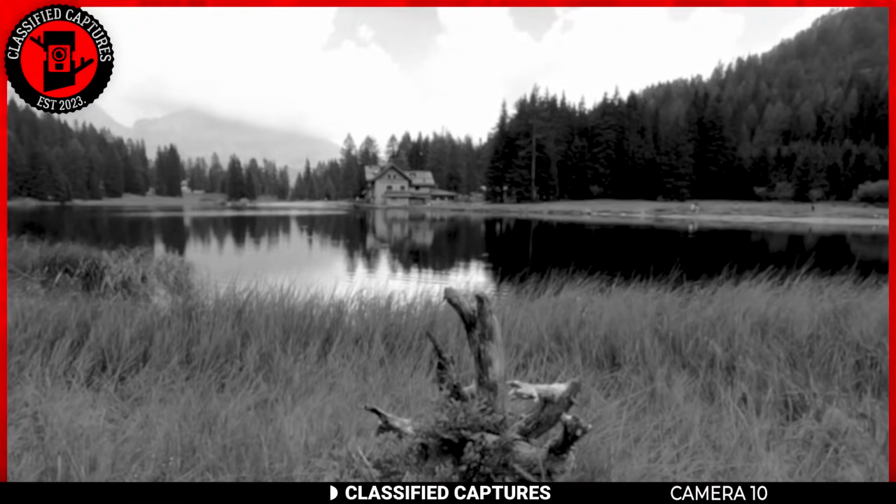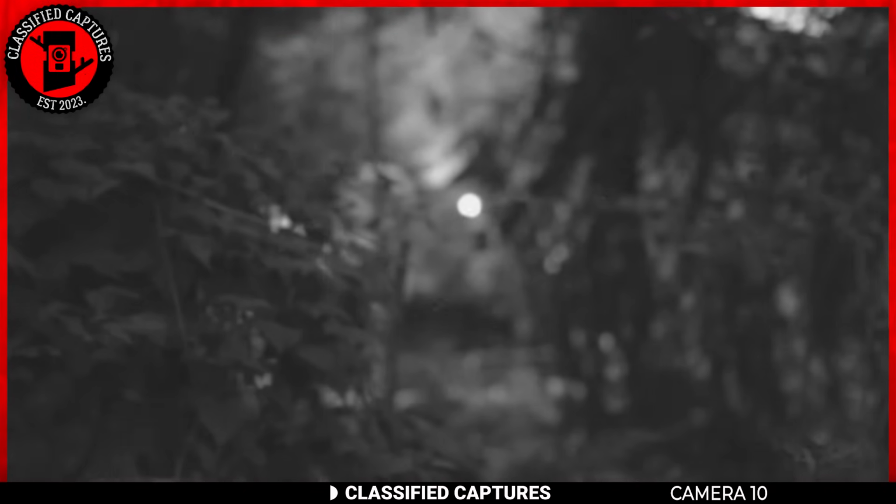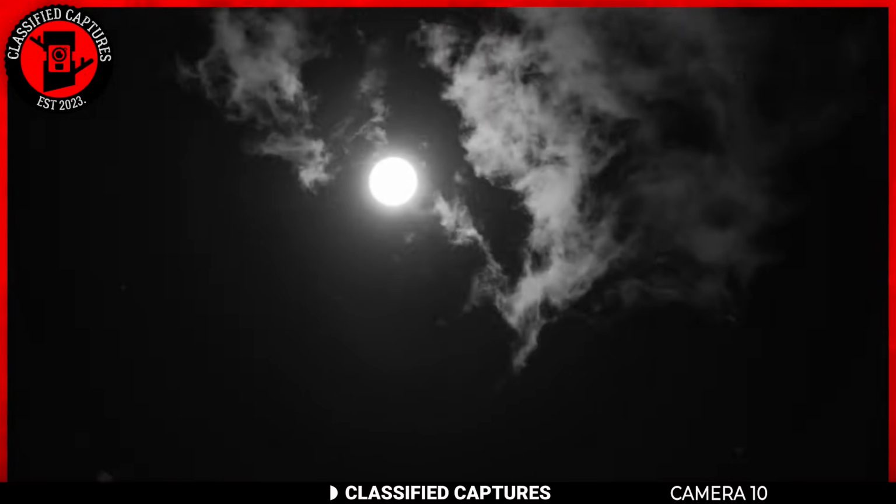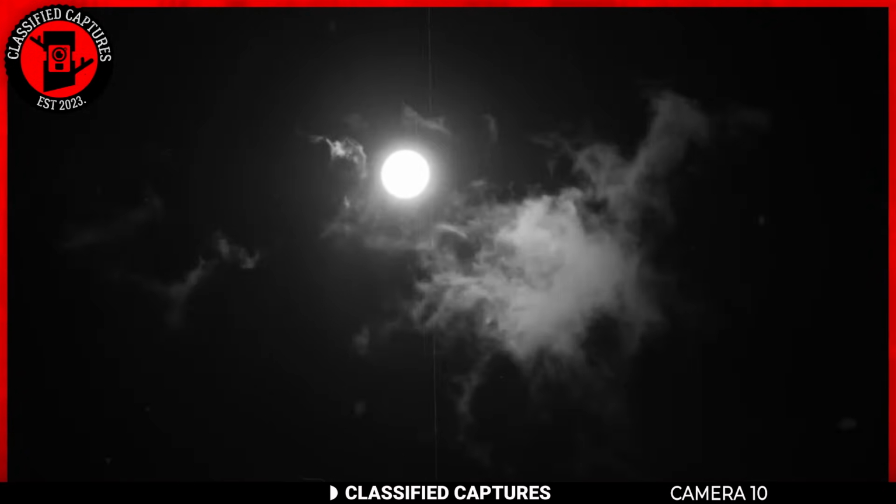Imagine living in the solitude of a forest where the night is typically accompanied by the gentle symphony of nature's whispers. Sounds nice, doesn't it? But what happens when the tranquility is shattered by an unknown disturbance?